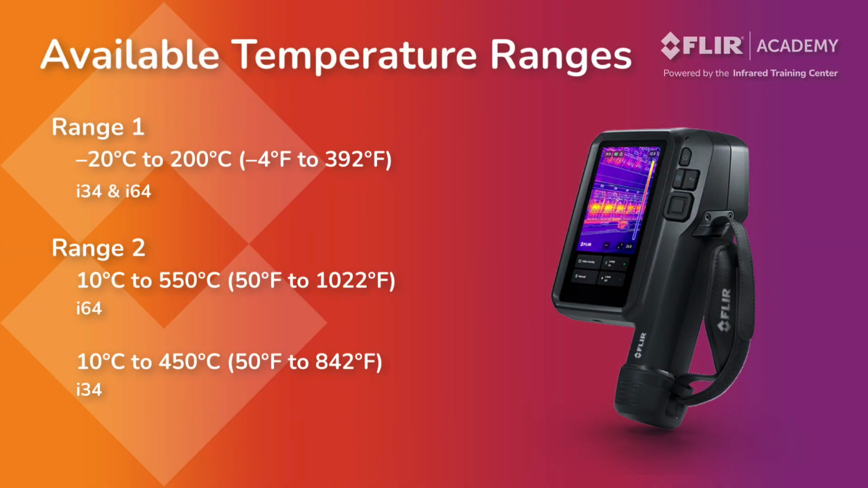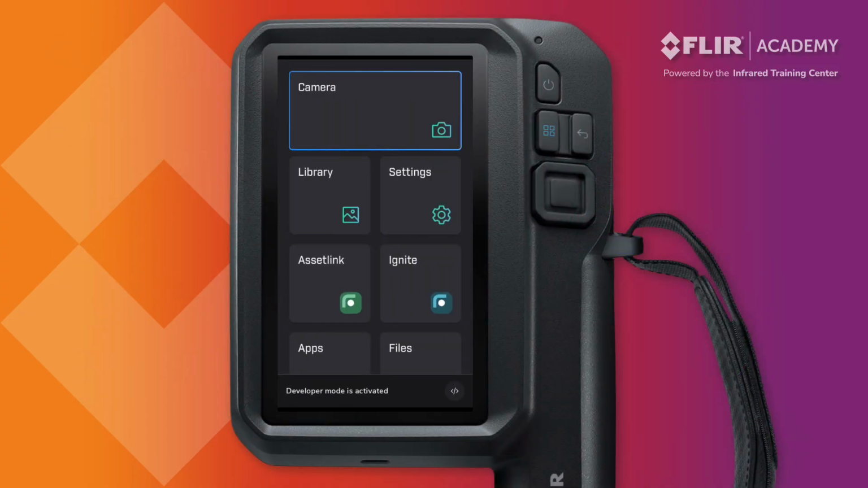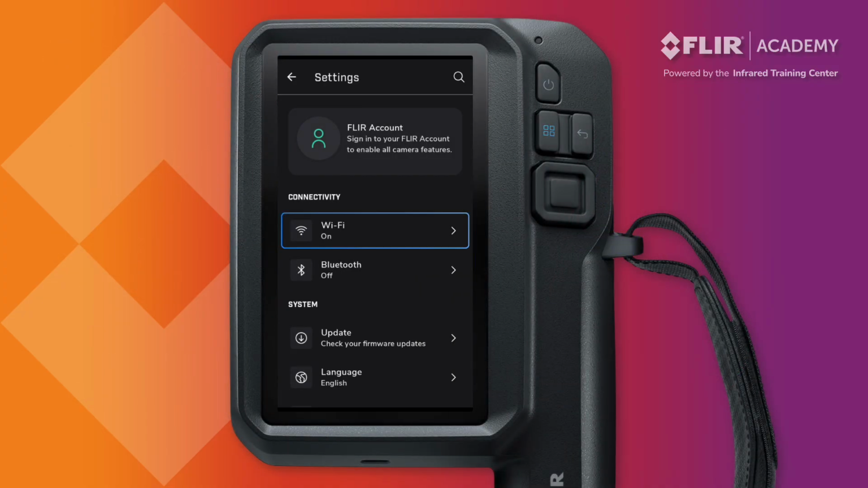The range covers an interval of temperatures the detector can accurately measure without going into saturation. You work within a range and, when saving an image, all of the temperature data in that particular range is captured. The iXX series thermal imager offers 2 temperature ranges, allowing operators to measure temperatures up to 550 degrees Celsius. To set the range, navigate to the Settings menu and select Temperature Range.